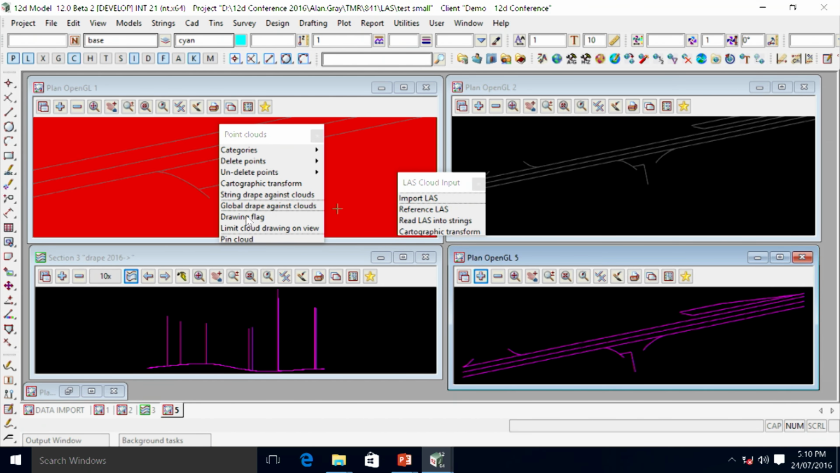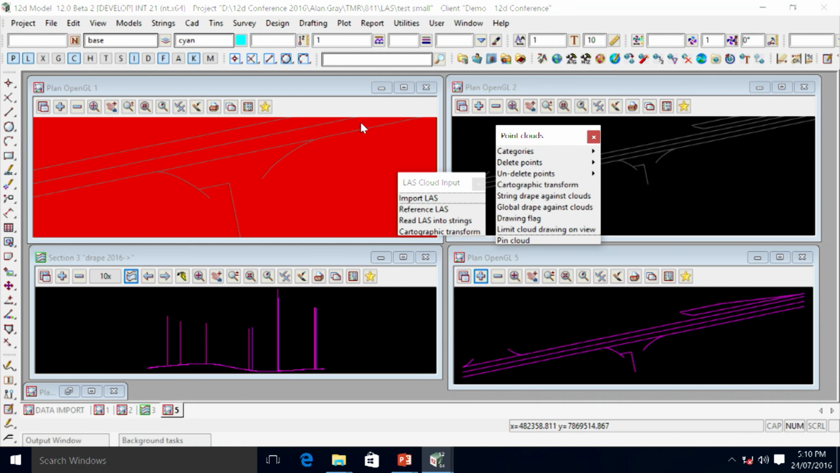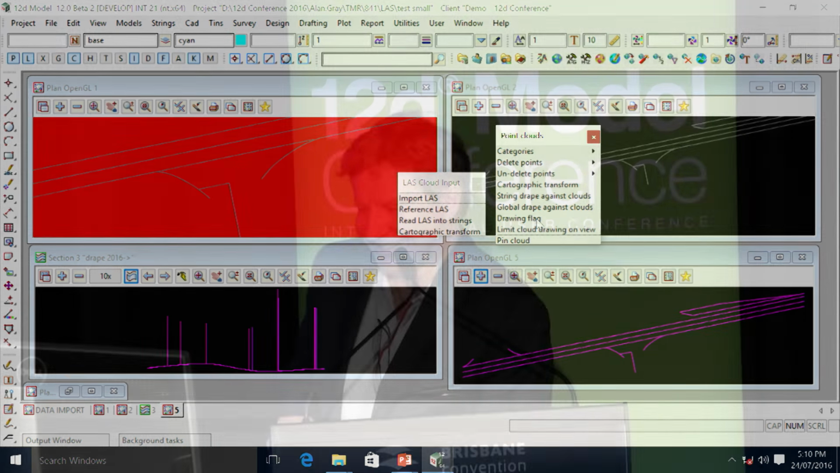And then there's a whole bunch of flags for point clouds for saying, I really don't want to draw this point cloud. I don't care what happens, just don't draw the point cloud, just draw the infamous red box. And that's just going to keep happening throughout the lifetime of 12D as we keep getting more interesting settings. So that's it. Thank you.